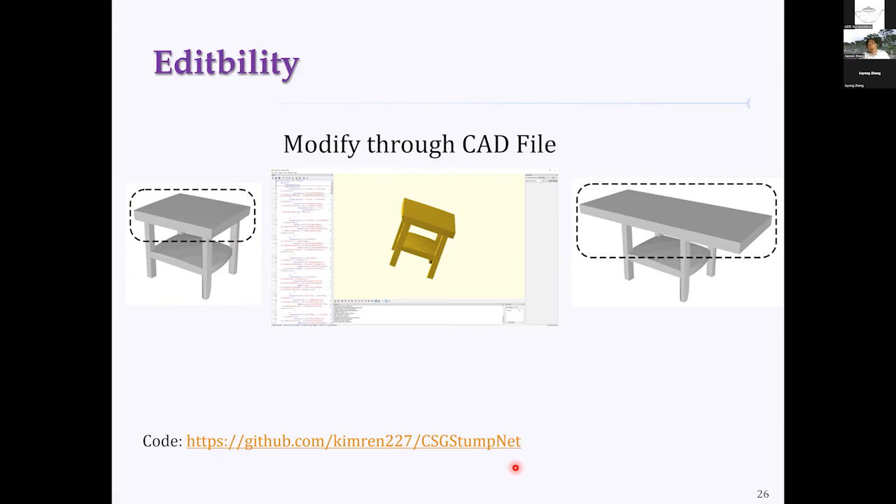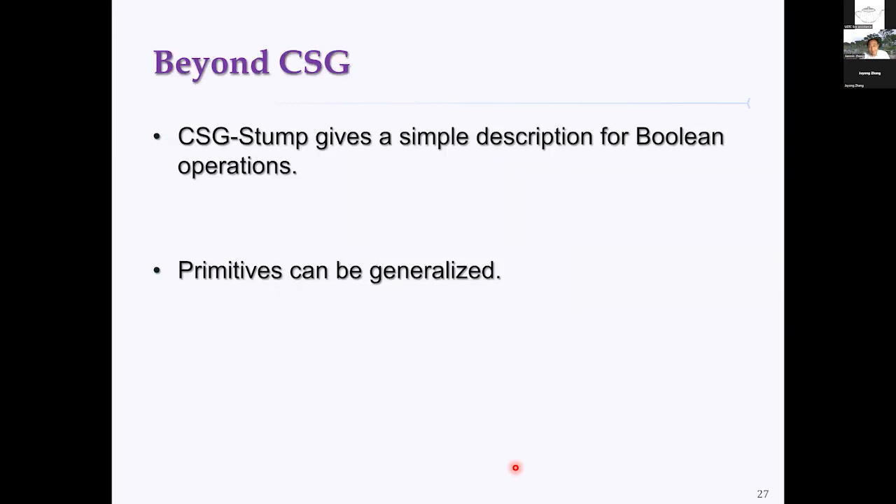Those are some interesting structures. Personally, I like this CSG-Stump structure. It's quite fundamental and simple. So what's next? We would like to explore something beyond CSG. As I said, CSG-Stump gives a very simple description of Boolean operations. That means for applications requiring Boolean operations, not necessarily CSG, CSG-Stump might also be used.